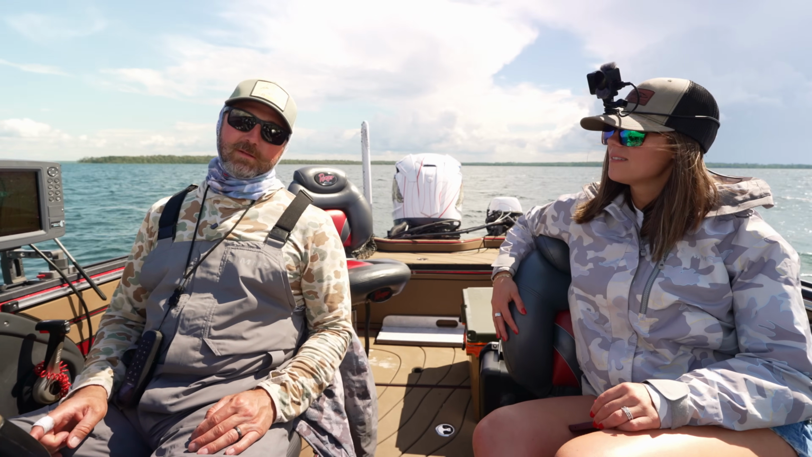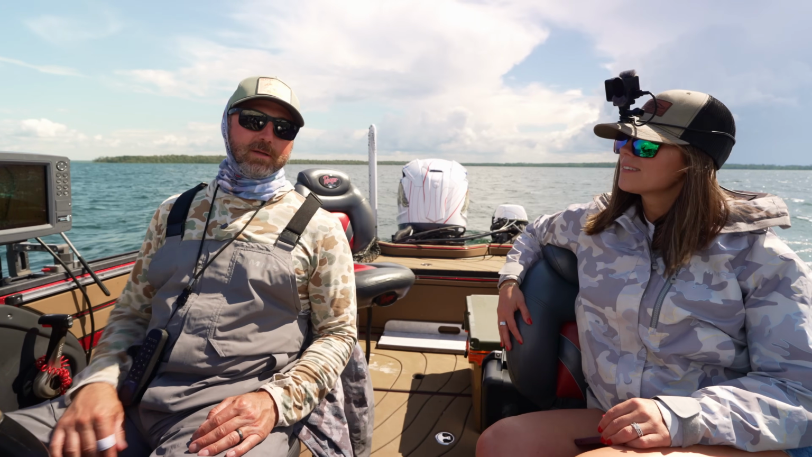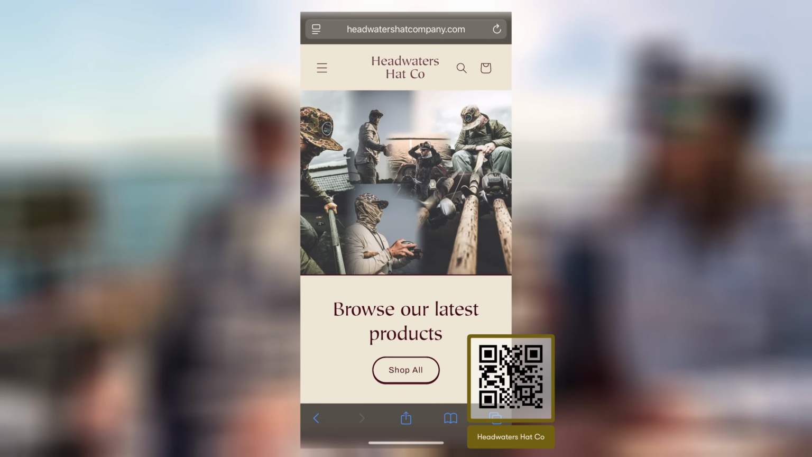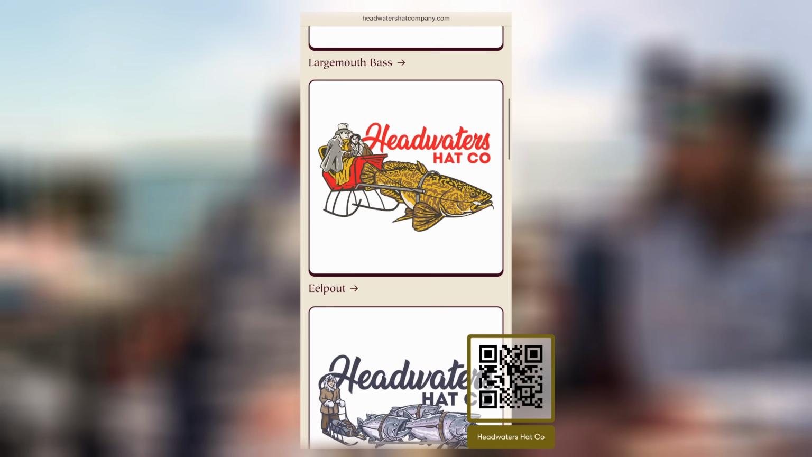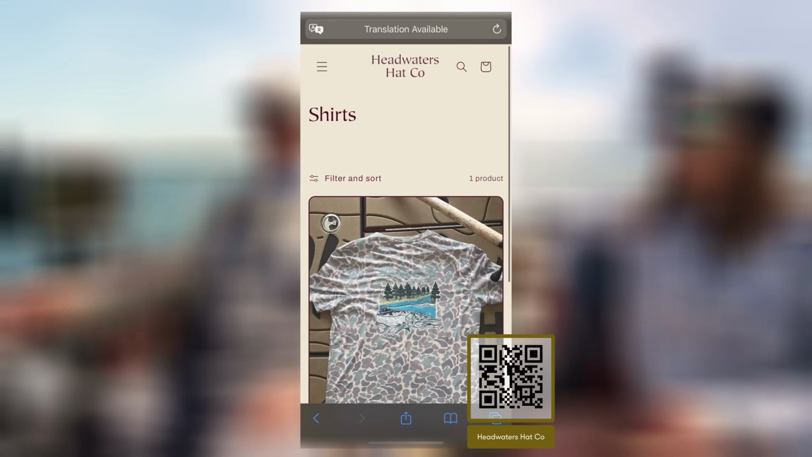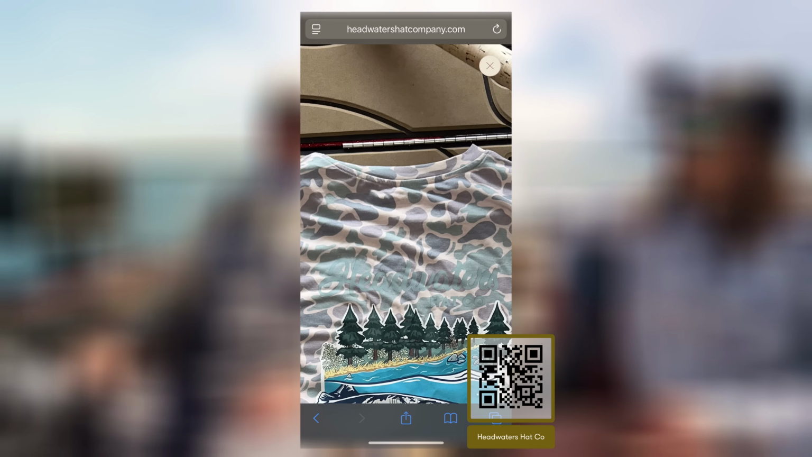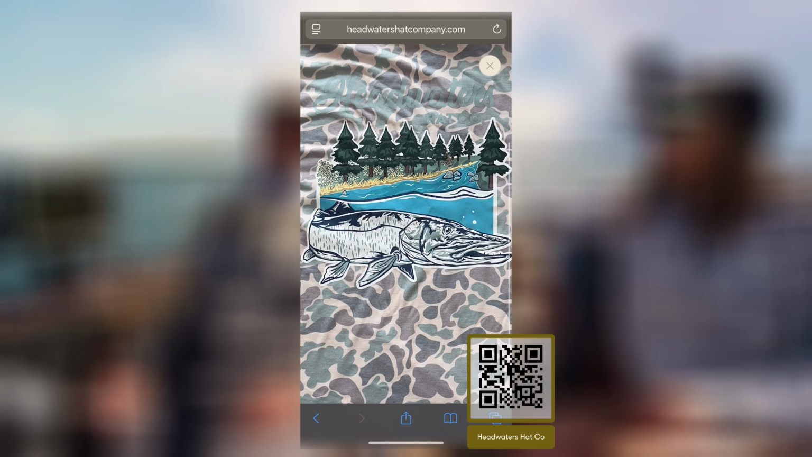So on Monday, Tuesday. Today's Monday. Tuesday, I'm getting our first batch of actual shirts. It's that old school camo design, similar to what I have on here, with our musky logo on the back, our actual Headwaters Hatco logo that you would typically see on our Instagram page, and then a small logo on the front. Super excited to start throwing out some apparel.